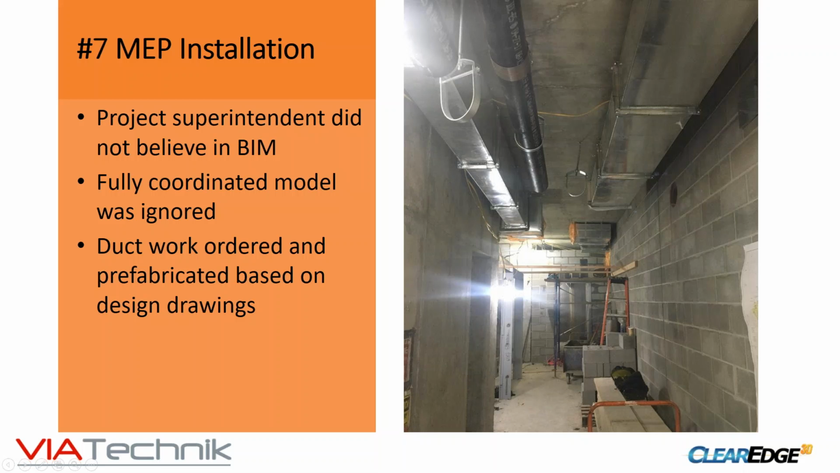This was even more interesting in the sense that the superintendent and the project manager of this job were actually in the BIM coordination meetings, but at the same time, we weren't aware they were ordering ducts and having ducts fabricated based off of the design drawings. So we're spending months in coordination, get everything clash free, and we find out they're installing ducts based off of design drawings. So all the ductwork was ordered and prefabricated, not off shop drawings, not even off approved shop drawings, just pure design drawings.